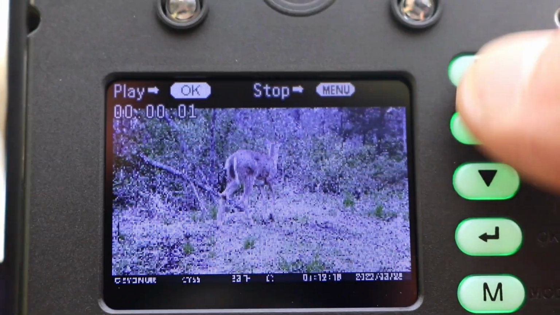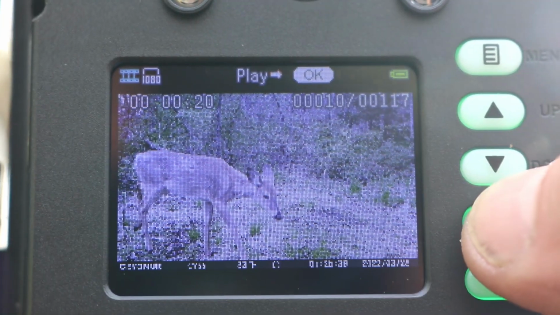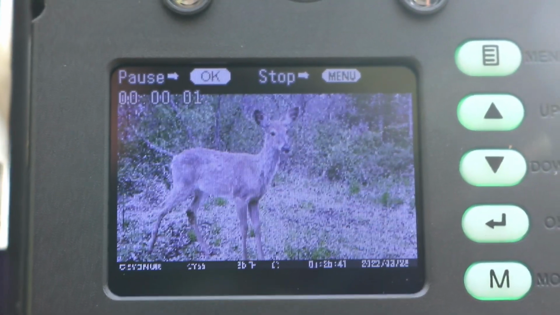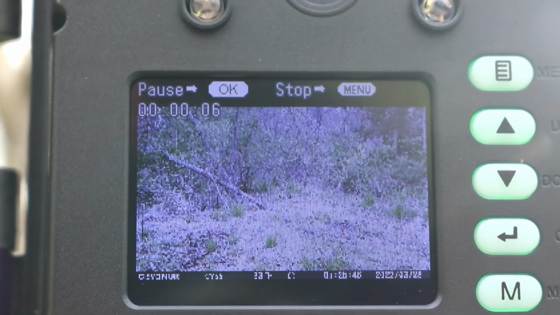This also makes it nice if you're hanging it high in a tree and angling it down. Again, you can open up the lid here and see exactly what the camera's seeing without the lens actually swinging away with the lid. That's a great design.